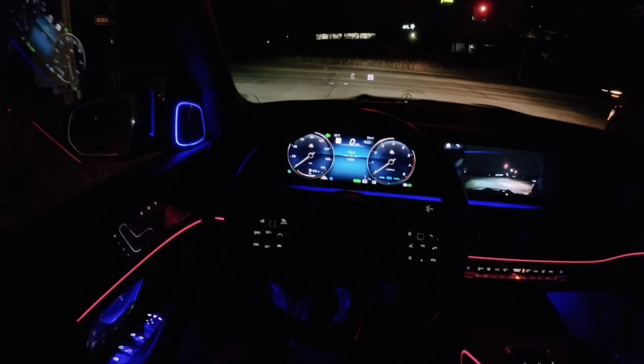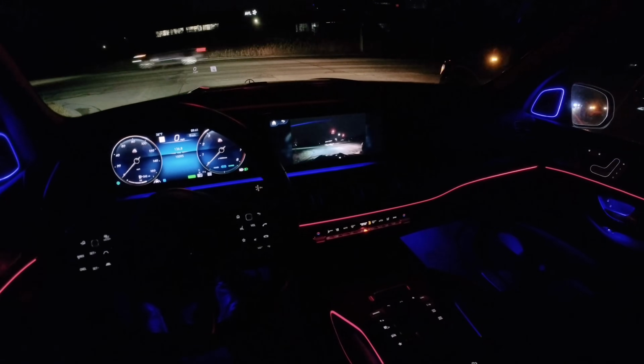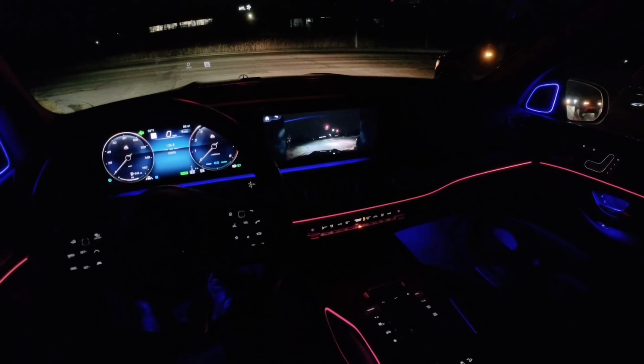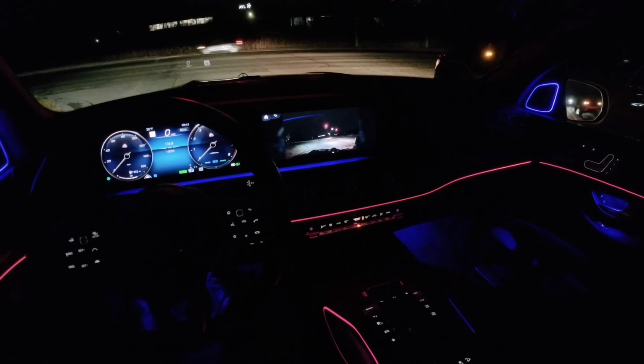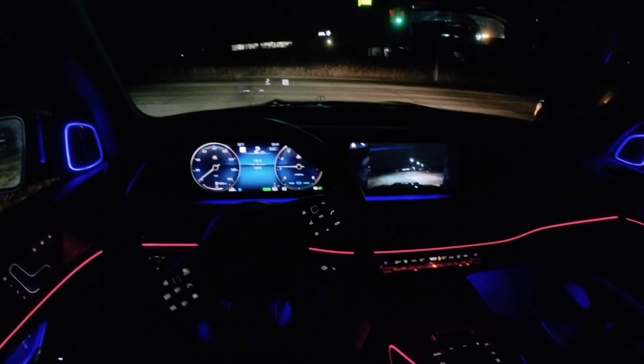There's an example of that stop-start system working. Whenever you come up to a traffic light, I'll show you this traffic light view, just in case you've pulled up too far or if you're in a city and it's a little bit hard to see.